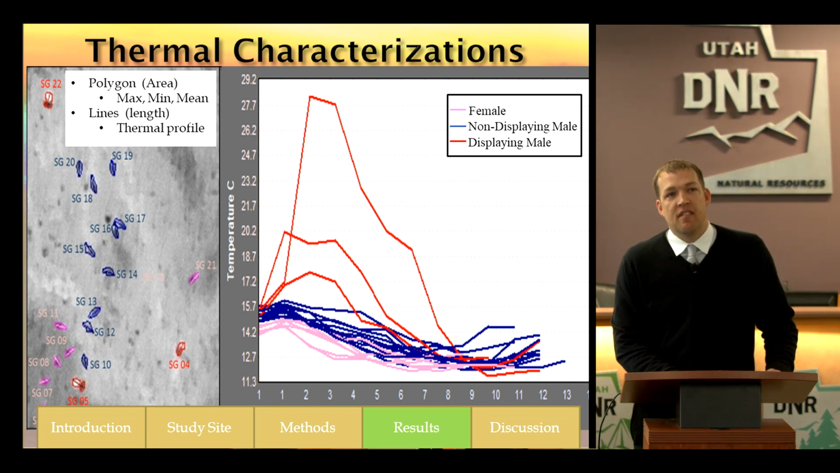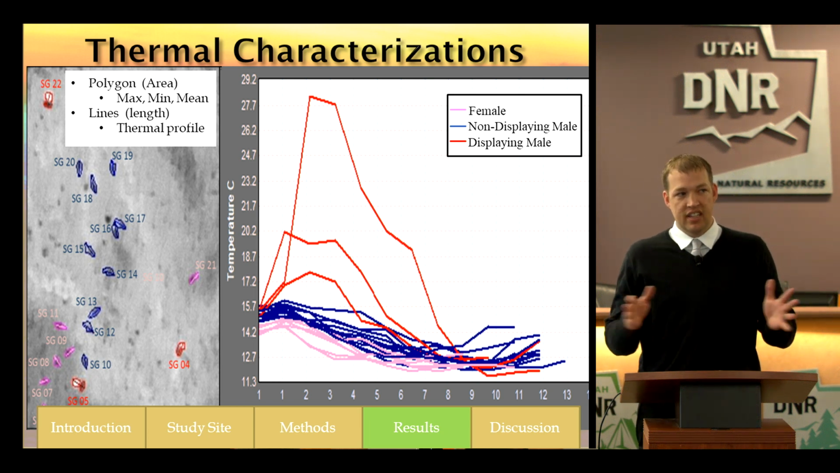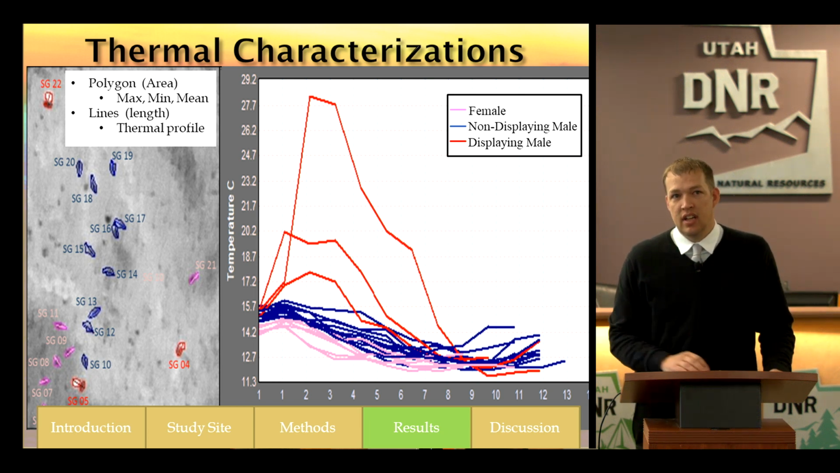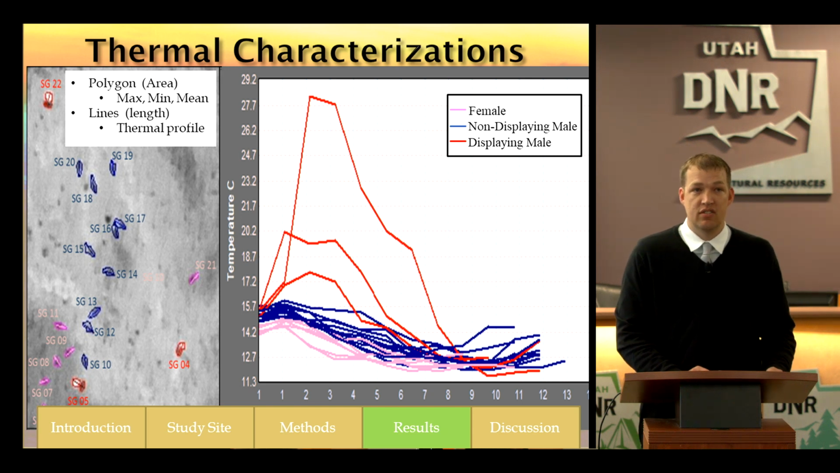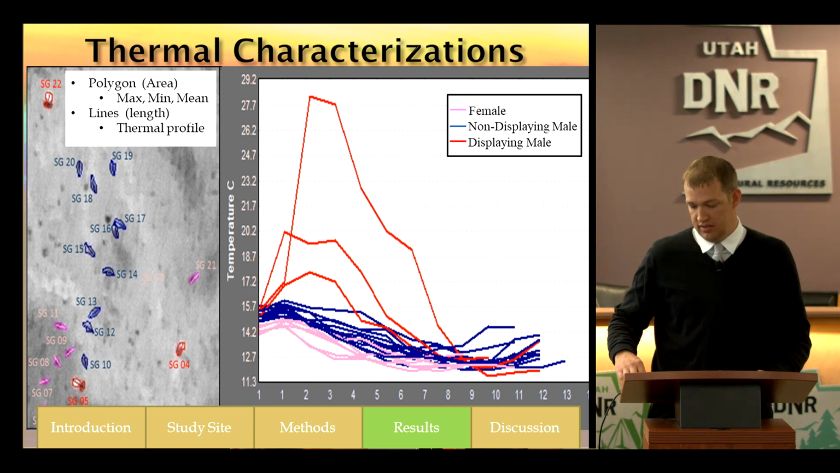We also used the lines to get the length, but it also gave us these thermal profiles, and that's what you're seeing on this graph to the right. On the x-axis, you're seeing the length of the sage-grouse, 1 to 13. We had one sage-grouse that was 13 pixels long, a bunch of them at 12 pixels. The females typically were between 8 to 11 pixels long. And as you see here, those red lines, or those displaying males, were much warmer at 27 degrees Celsius, and the females were right around 14 to 15 degrees Celsius.